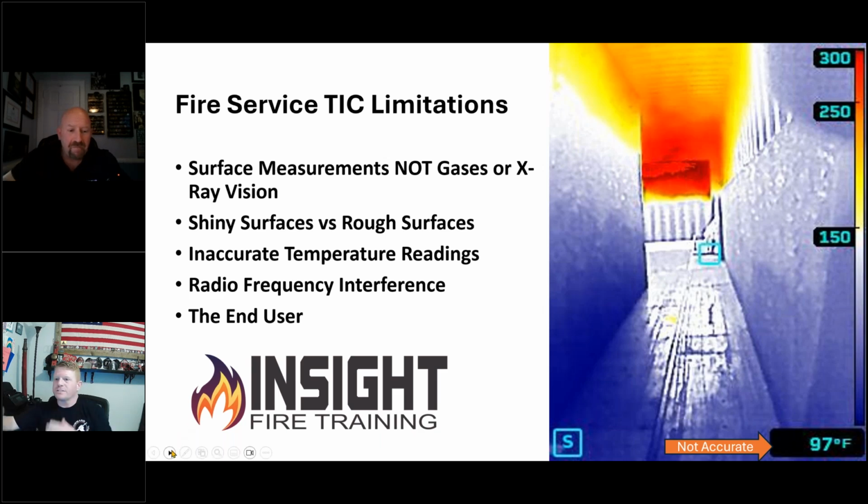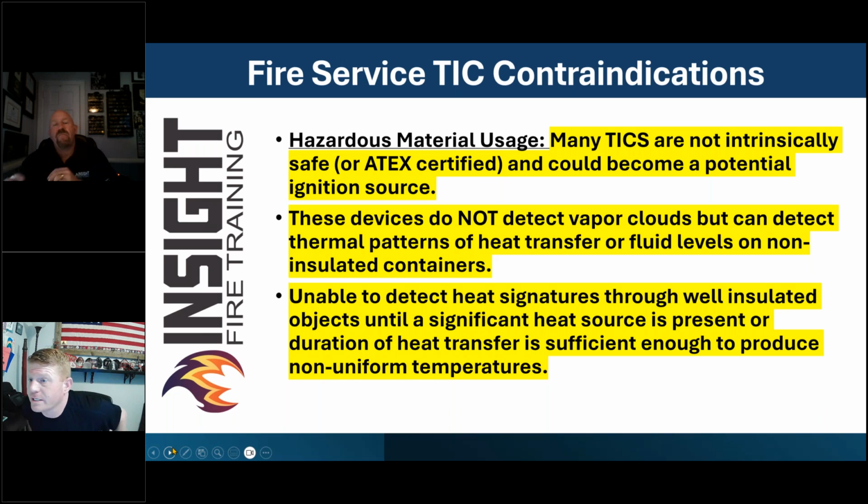My thoughts are about how science is performed for gathering information, at a way higher level than what we're doing. When you go to a laboratory like Underwriters Lab, for example, Fire Service Research Institute and the Fire Protection Research Foundation are conducting a suppression project at this time. It's an ongoing project with a lot of really cool things.